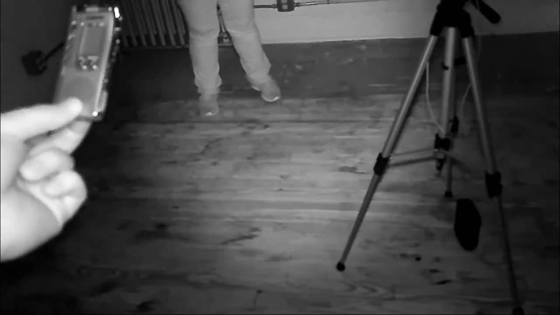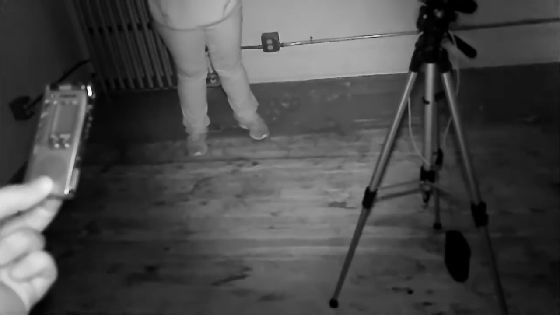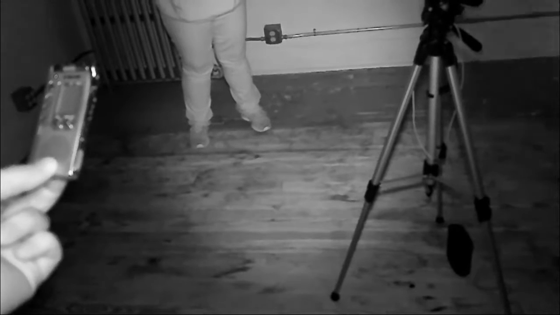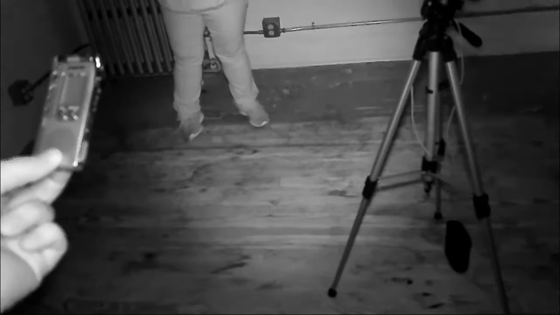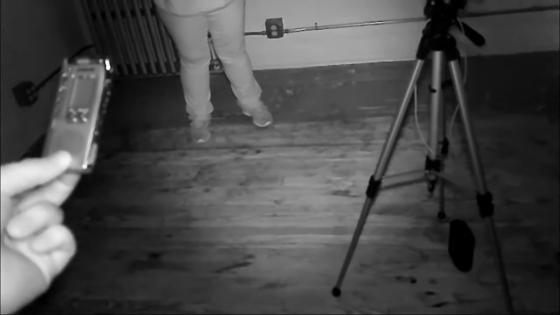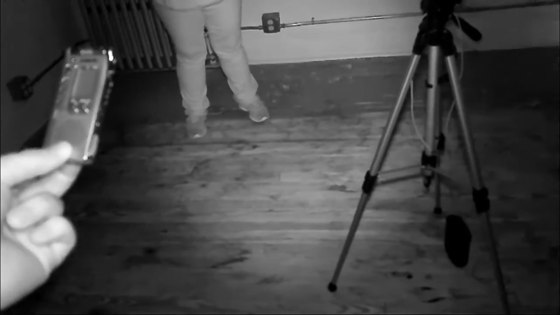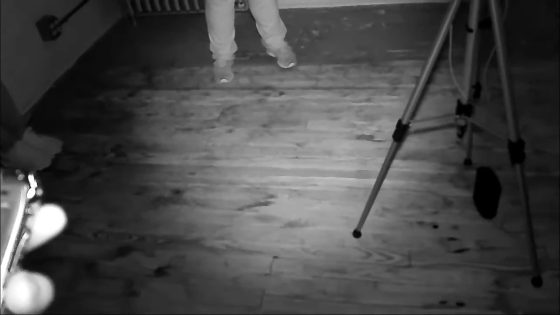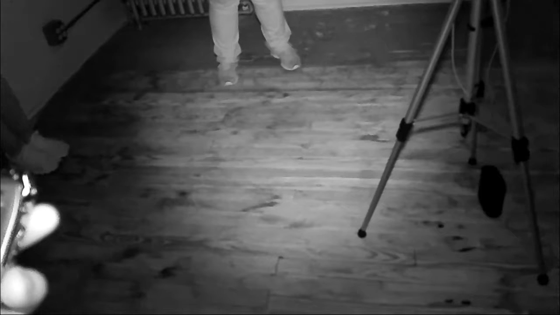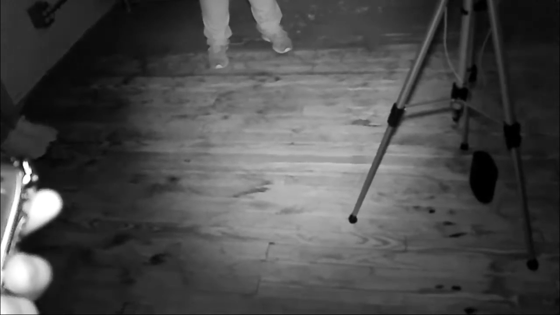Is this your favorite room? Many people have seen you look out the window. Is this the room you wanted us to come into? Can you make the REM pod go off, the red light in the corner, like you did before? Can try it.